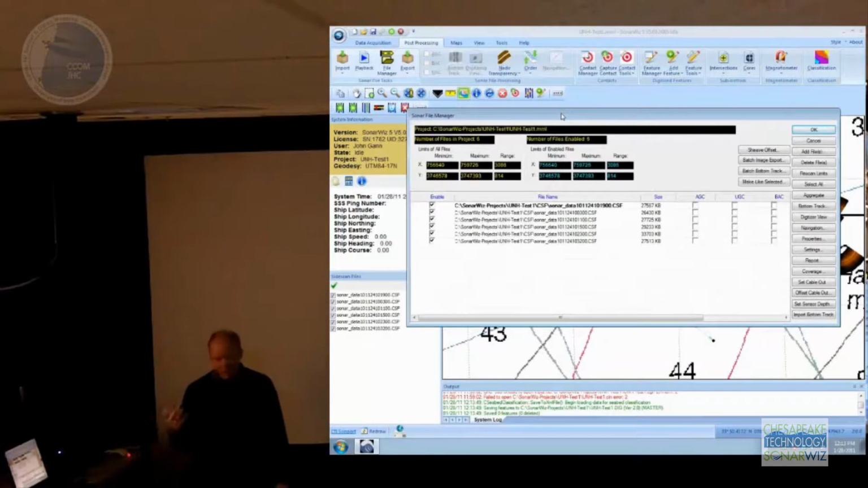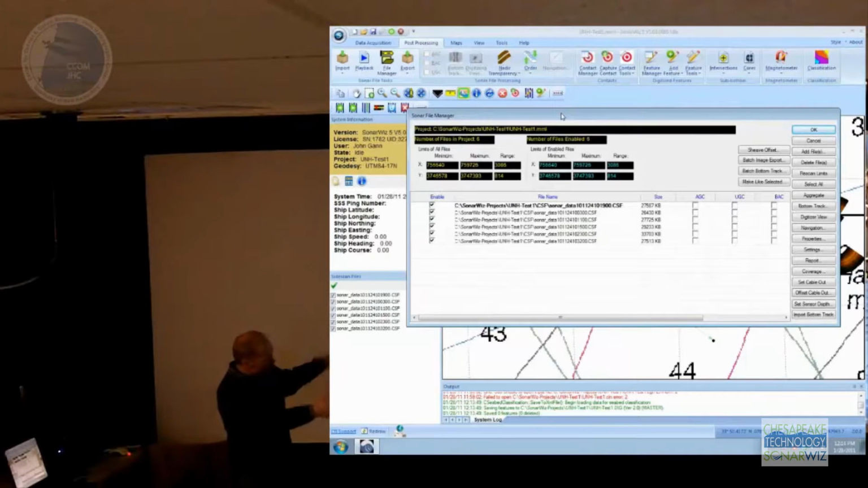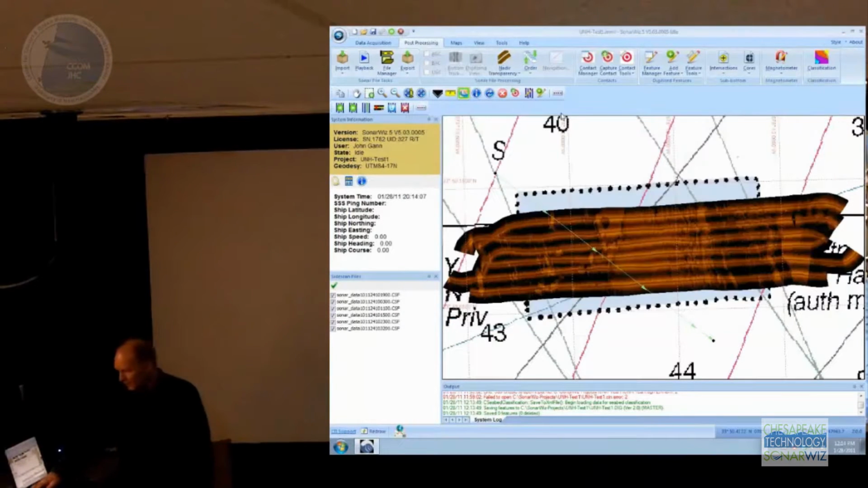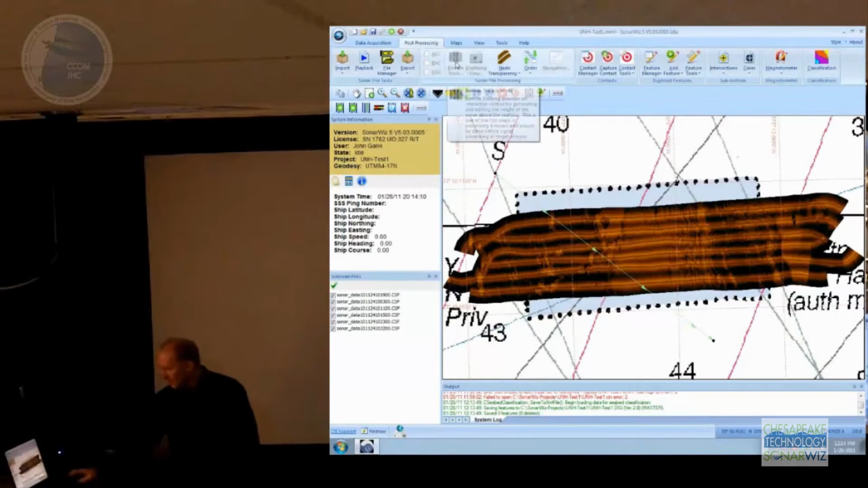But this is where you go to see all the files that are in your project, what extents, what are the graphical extents of those files, and then you can do lots of different options. You see there's a zillion buttons on here for doing things in a kind of batch way. Then once you've got a Sonar file selected, we'll go through some of these functions here.